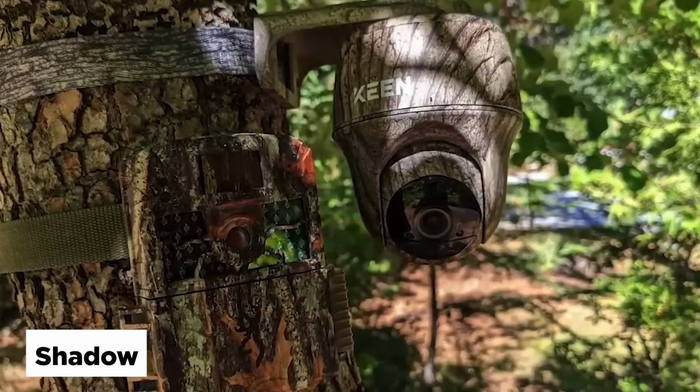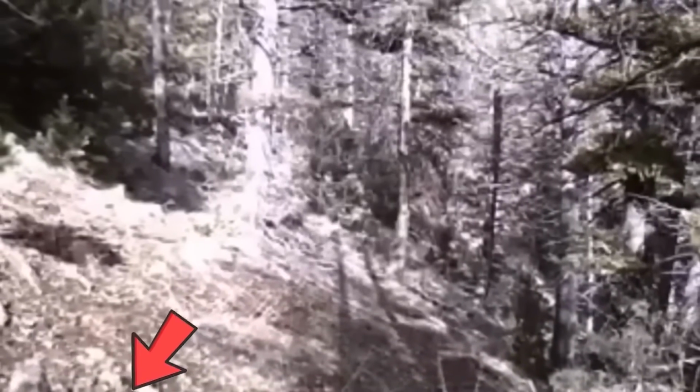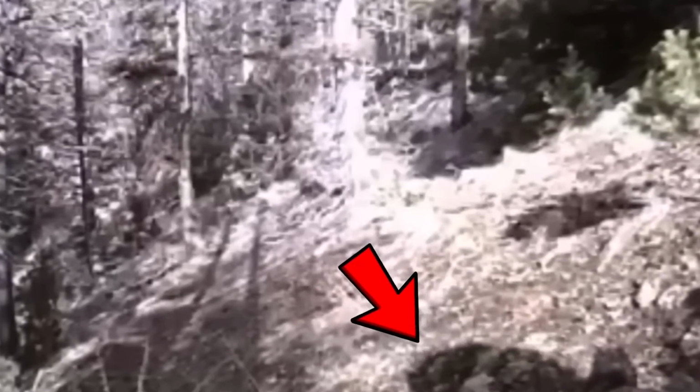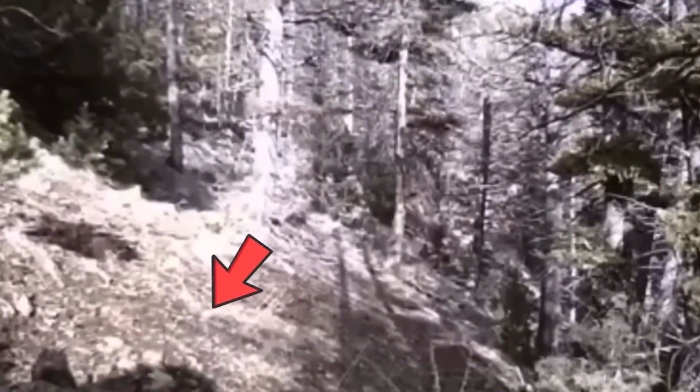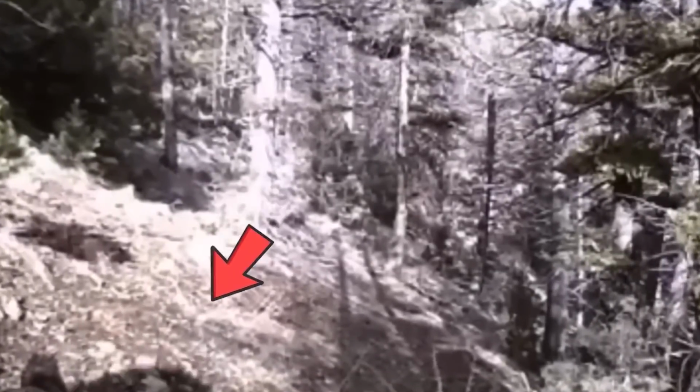Shadow. While a trail cam was at its usual work, something strange happened. A shadow of some creature appeared on the left side, and then it seemed like the creature went away without coming in front of the camera. The shadow remained unidentified even by the authorities, with some people wondering if it could be Bigfoot, while others suggested it might be a bear or a gorilla.